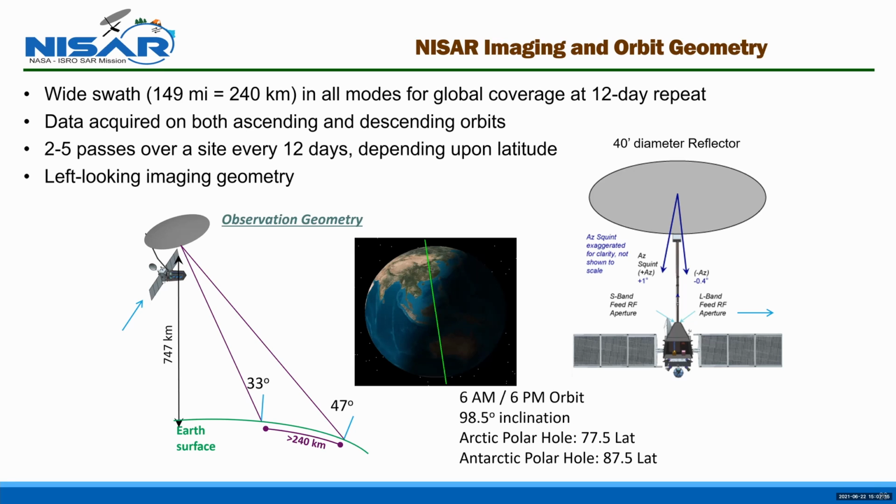We acquire data on both ascending and descending orbits. Because the orbits get closer together at the poles, you'll get between 2 and 5 passes over any particular site on Earth every 12 days. Of course, at higher latitudes, you get a lot more passes. So 12 days is sort of the longest time between images that you'll get for any particular site on Earth.